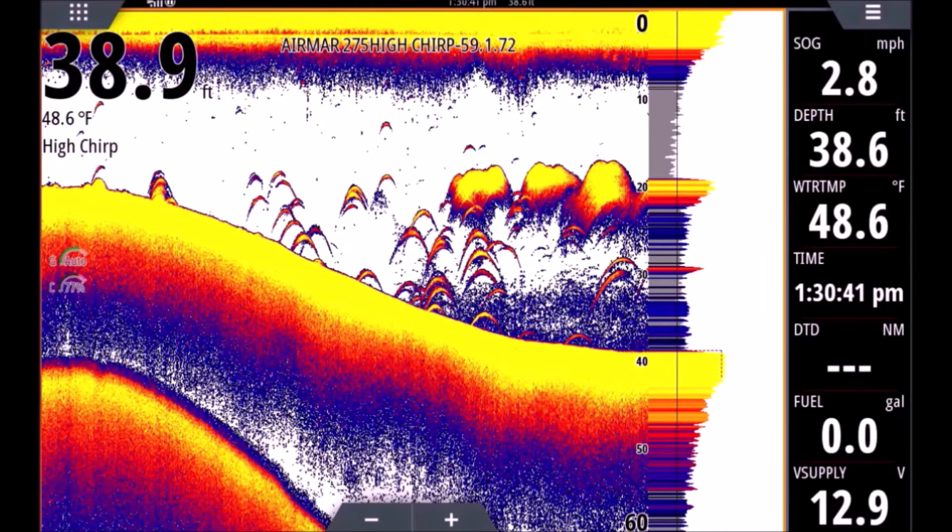Let's look all the way up to the left here. A little bit of shallow water, you can see two bumps on the bottom. Those are stumps, okay? And we can tell that they are stumps. It's not bait. It is not fish, because there is no separation. You can see it's connected to the bottom. So when you see a hard return like that, 99 out of 100 times it will be a hard piece of structure, a rock, boulder, stump, whatever.